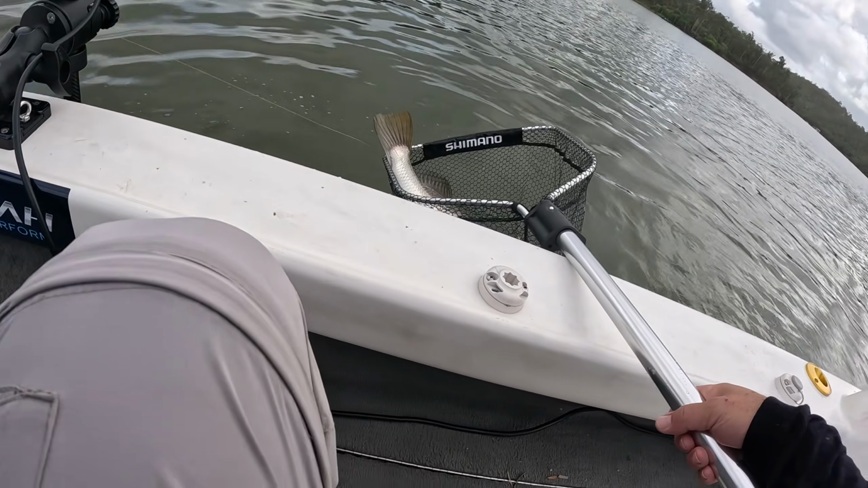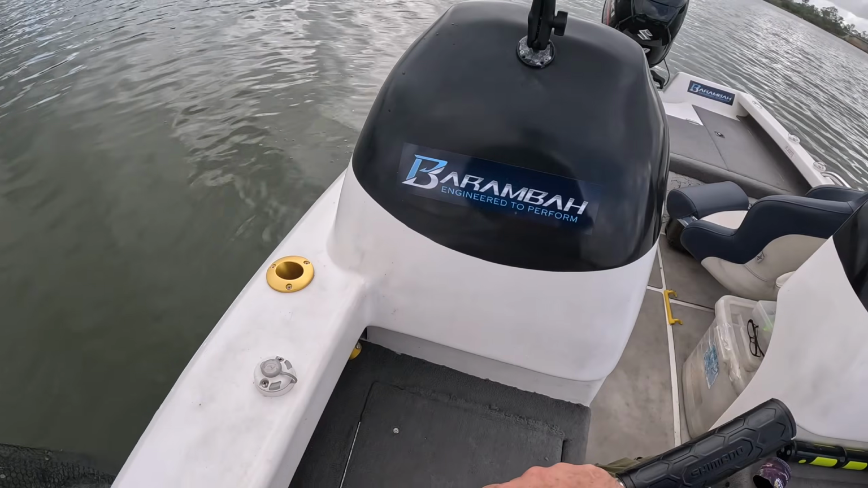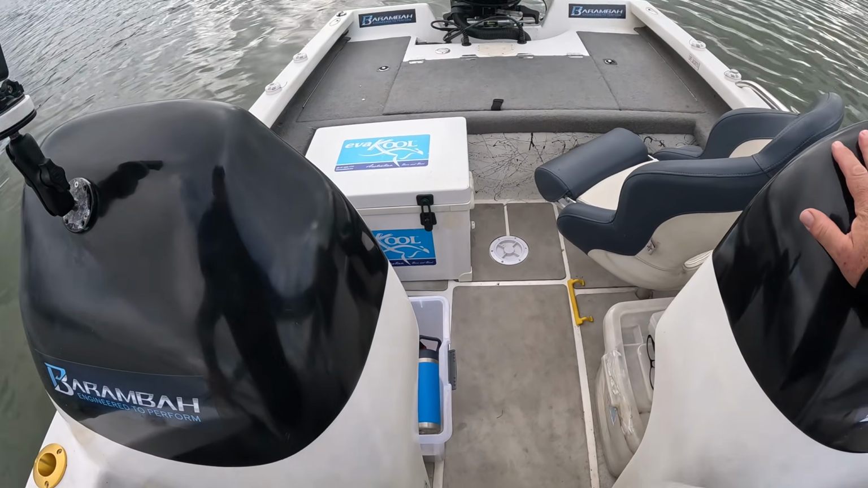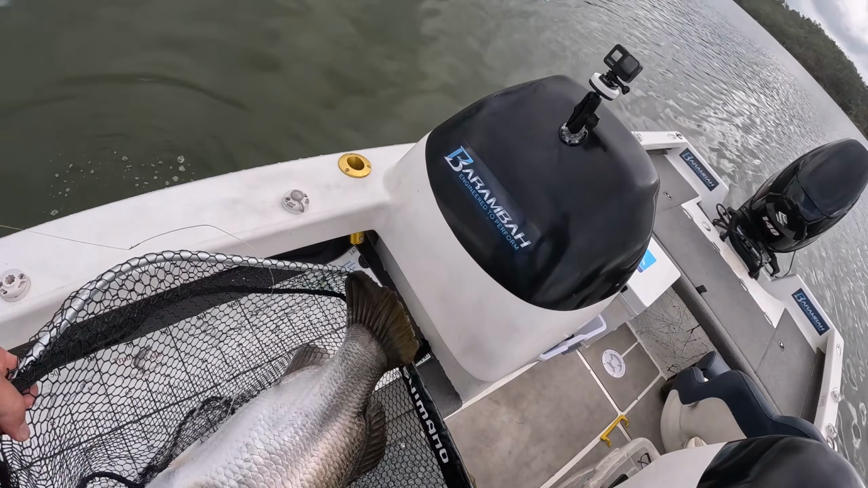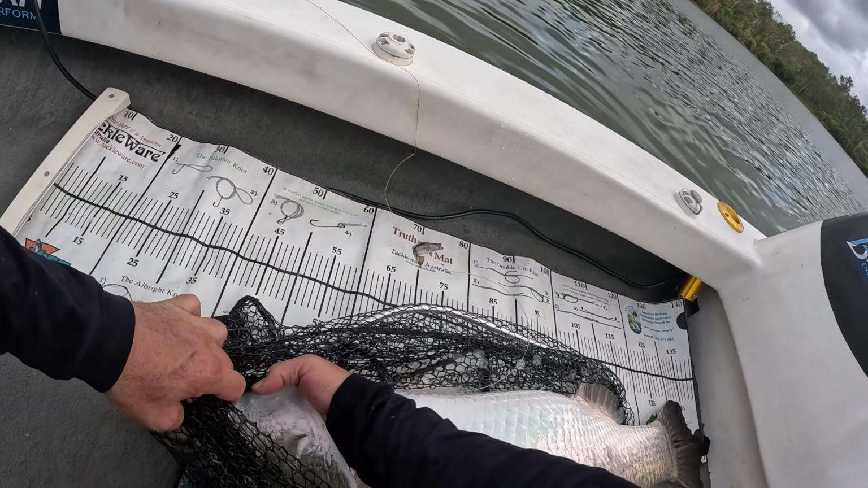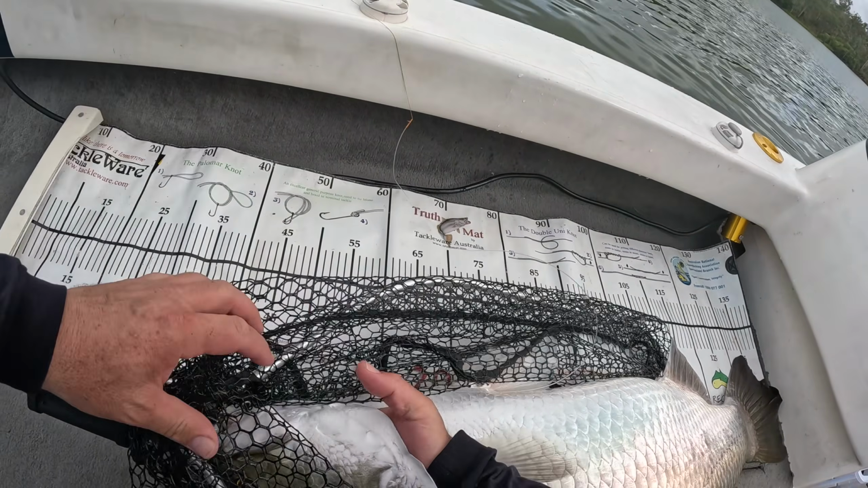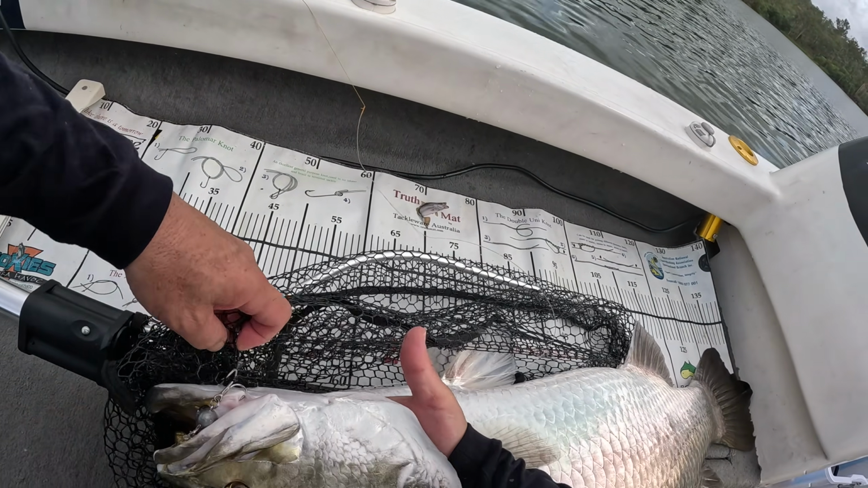Oh, I'm chuffed. That fish has absolutely made my trip. Before I get him in, I'm just going to get the brag mat out. Big girl.